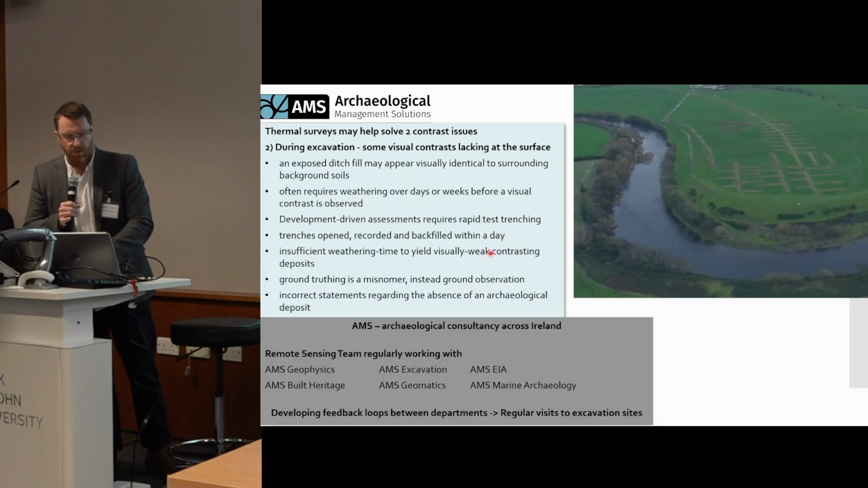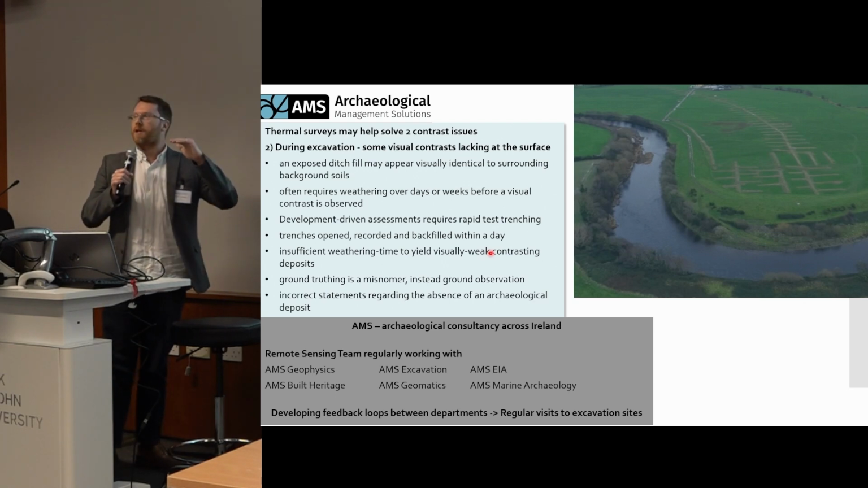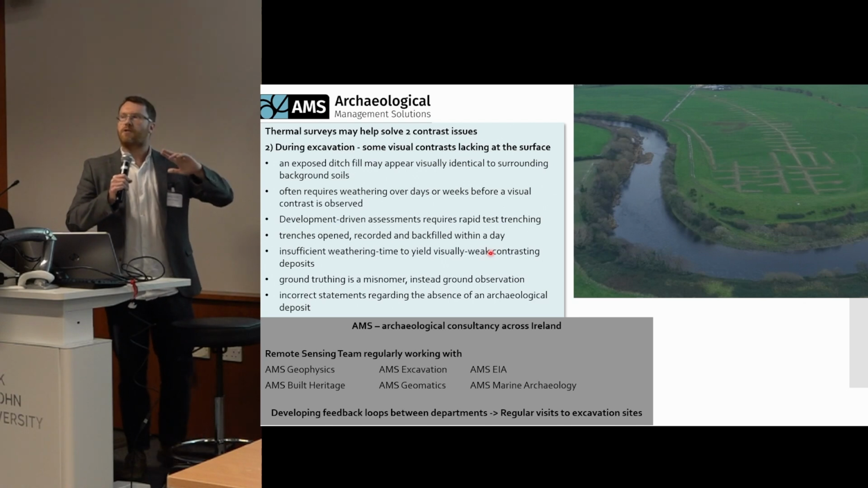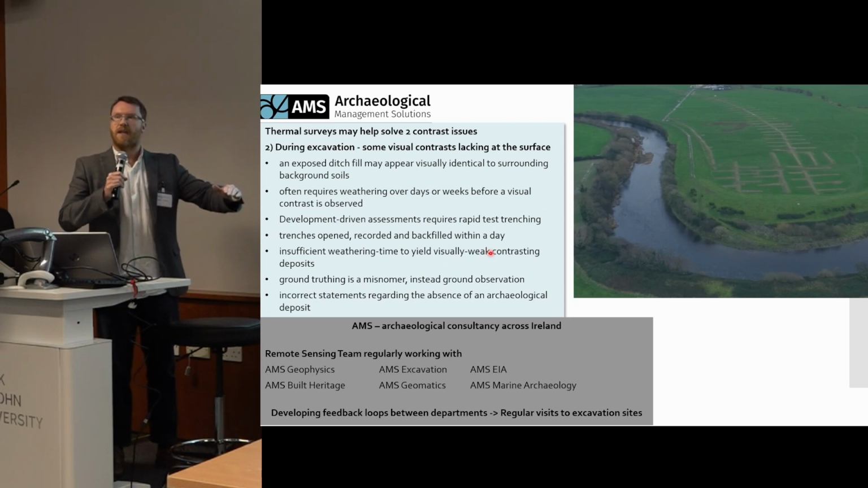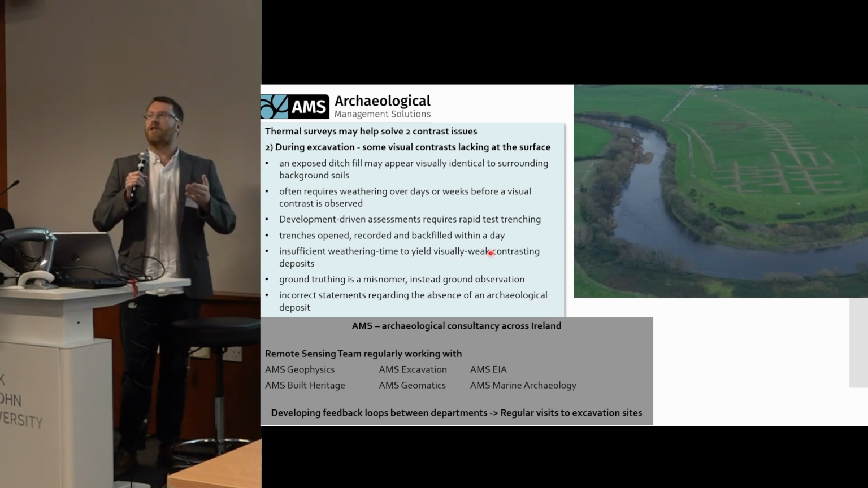We have another problem, not all over Ireland, but in certain contexts, a similar sort of thing, a lack of contrast when you're excavating. So a ditch feature, for example, may not visually contrast well against the background soil. It might be a yellow, sandy, clayey material, and it's very difficult to see. It may require a good deal of weathering, a few days of rain, for example, before it shows up.